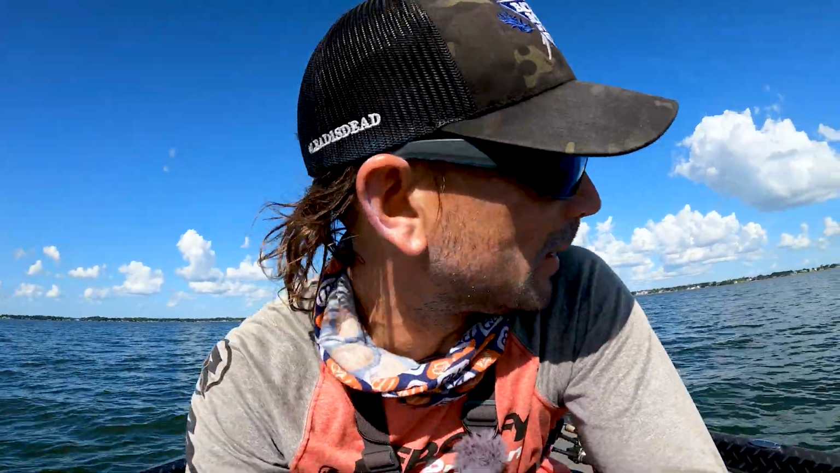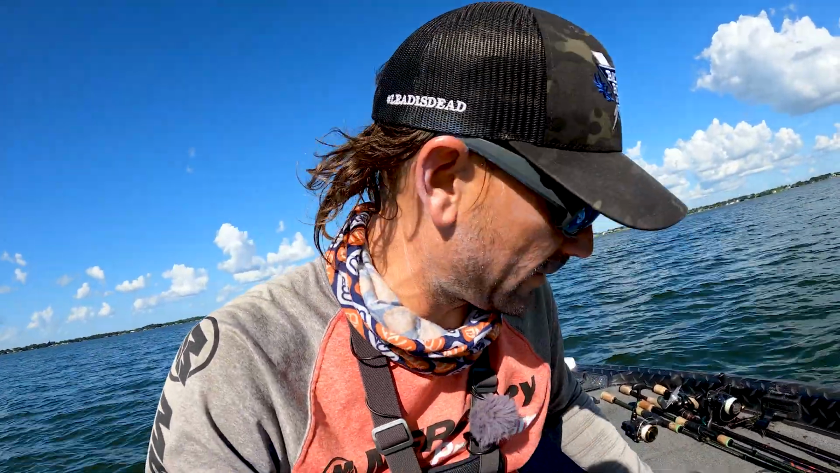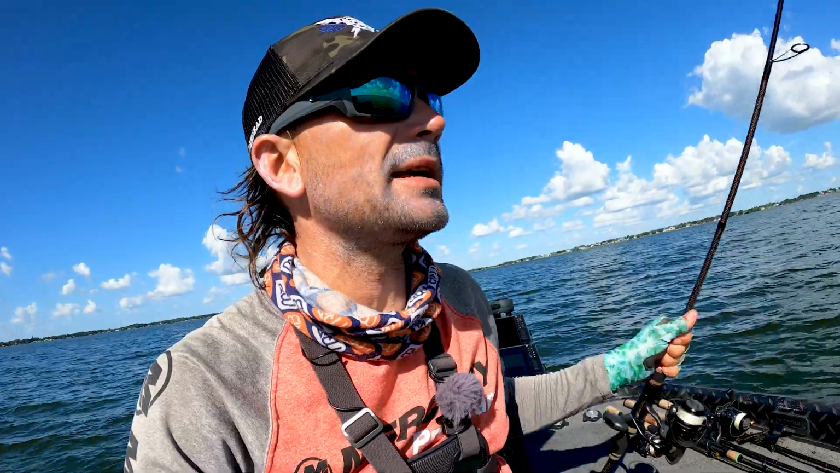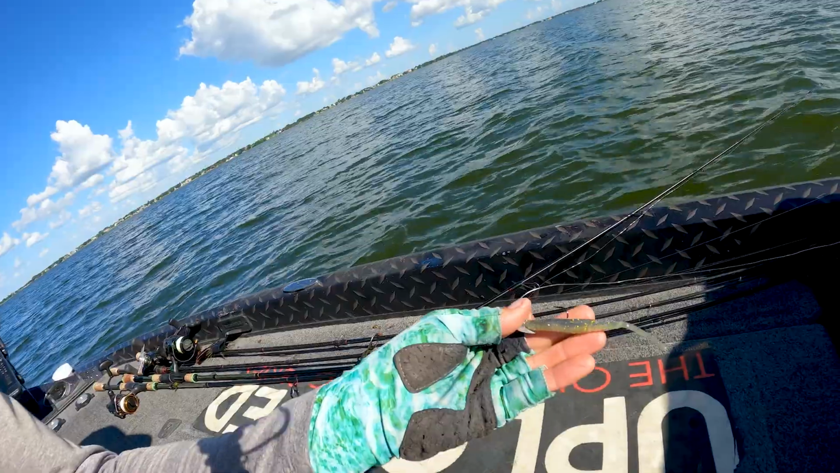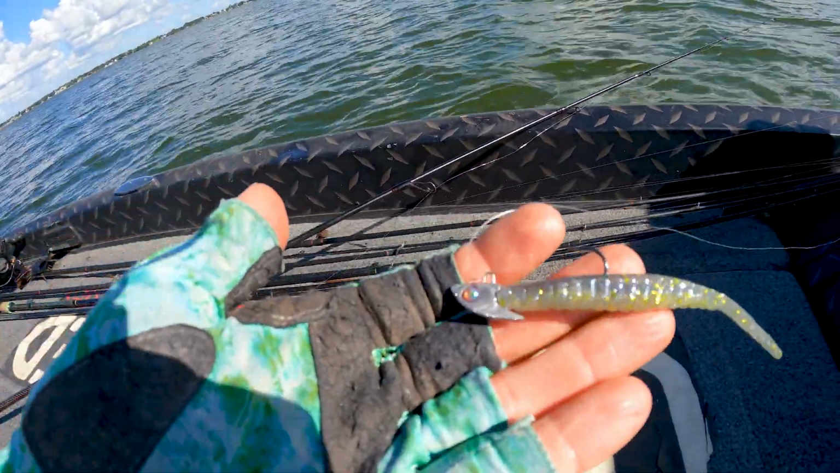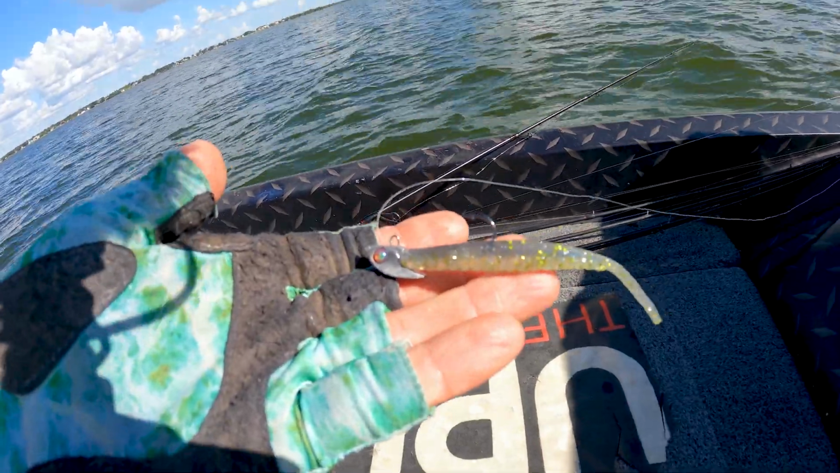So I'm gonna take what do I got here? It's what's called a Damiki rig. Let me grab it for you real quick. It's a classic vertical fishing rig. It's basically a jig head with just a stick bait or like a straight worm on it. In this case, I have a shaky shad.